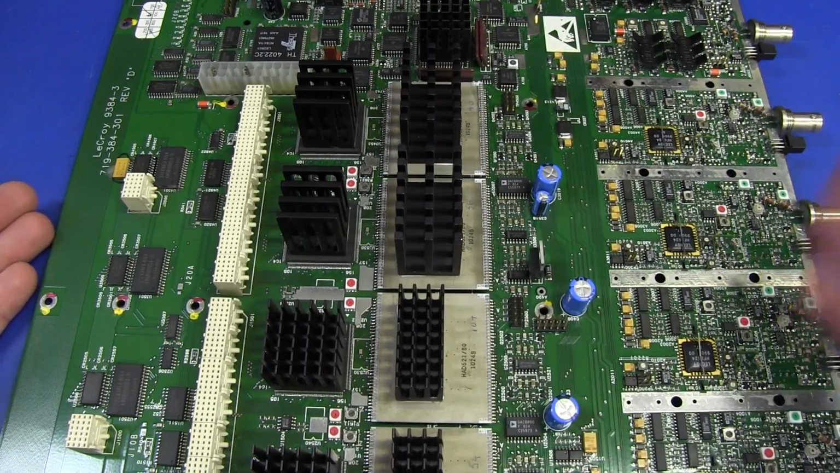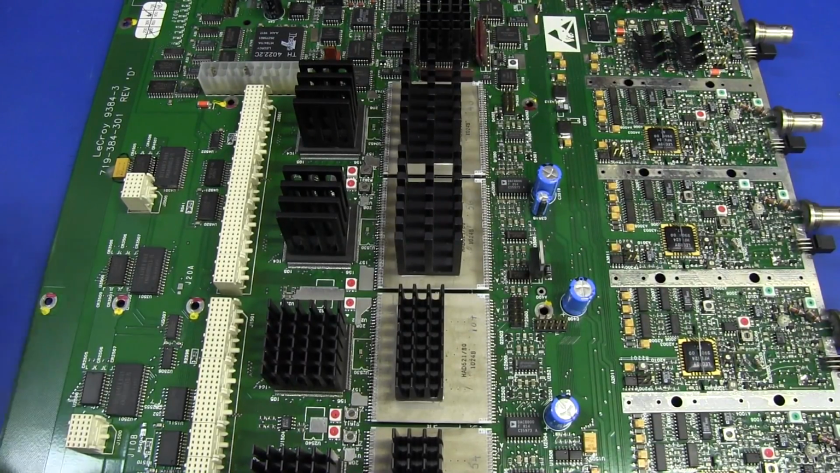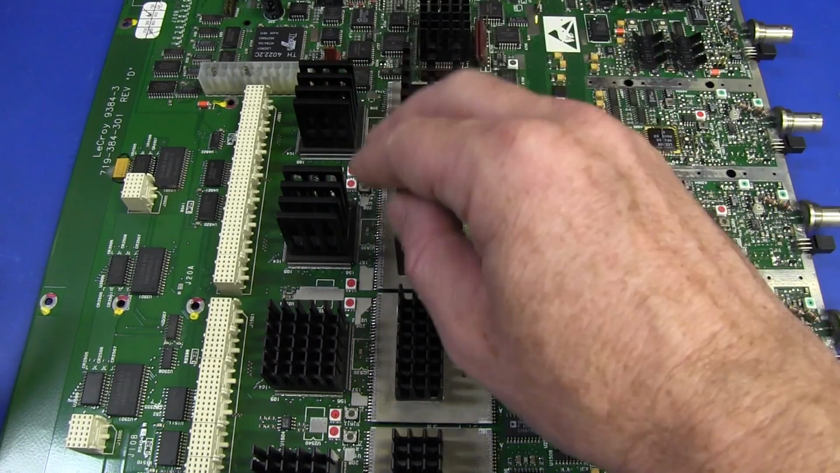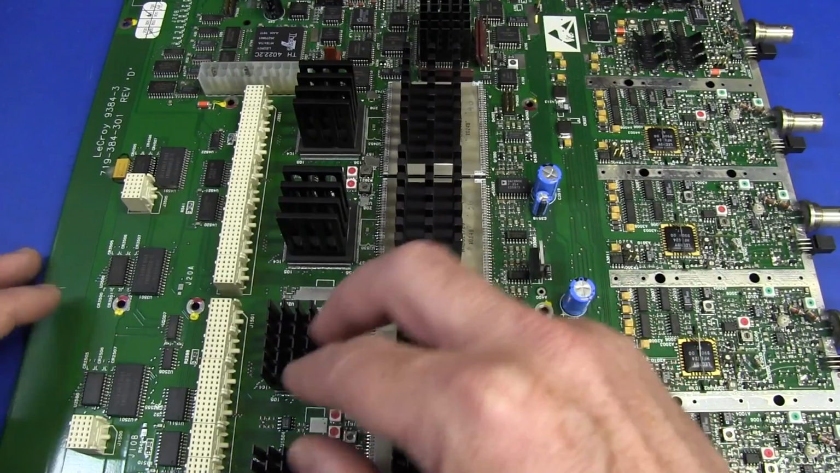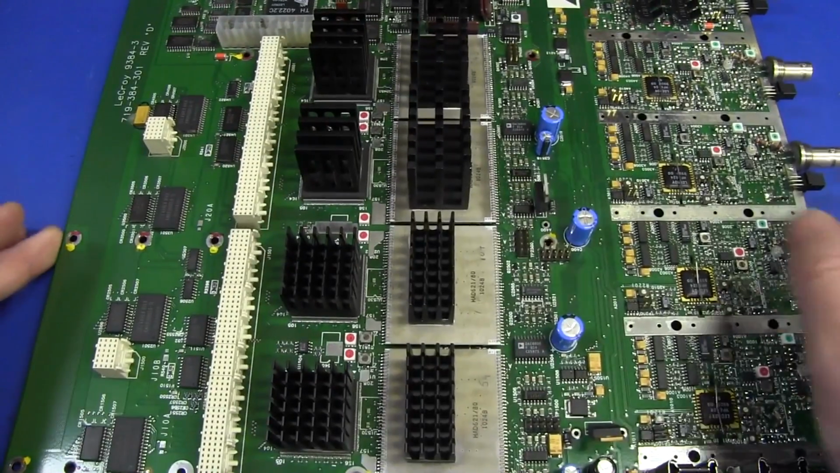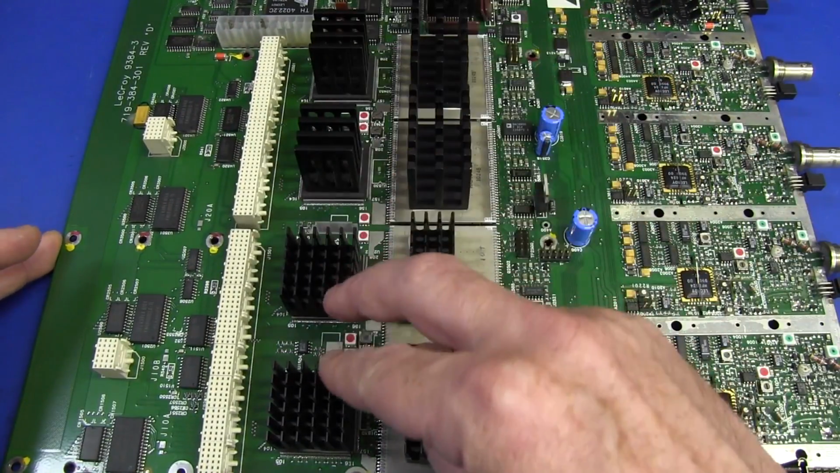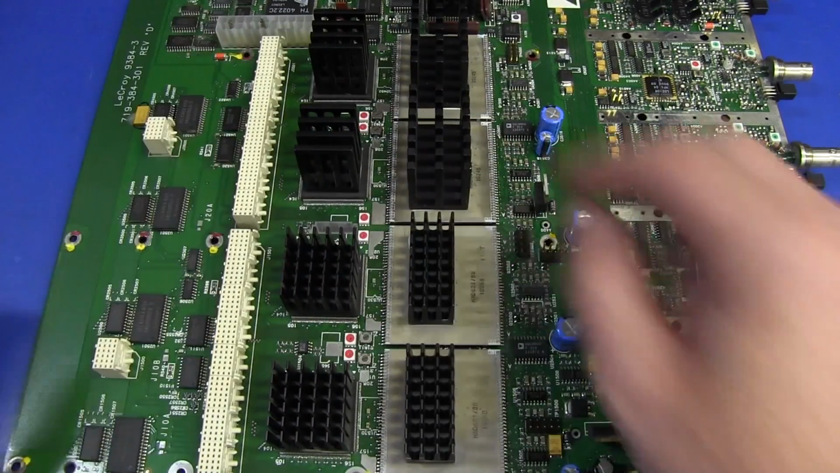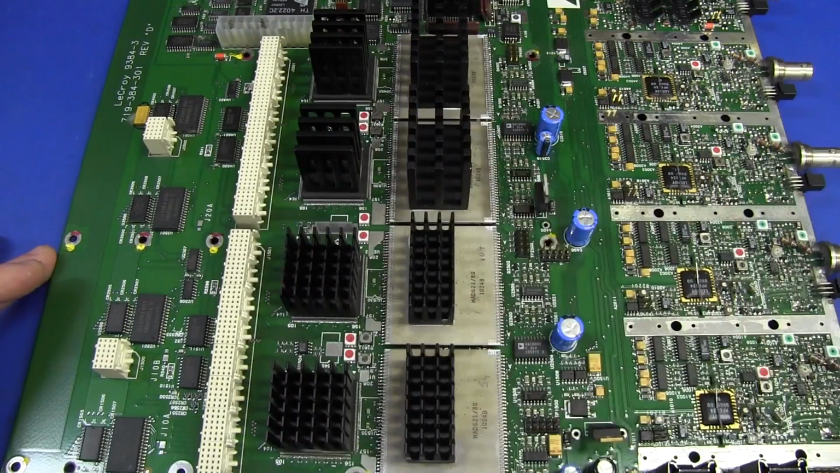But I sucked off what I believe were all of the bypass capacitors on the 3.3 volt rail, and the short was still there. Then I did some quick thermal temperature measurements of the only four devices which seem left on the 3.3 volt rail, which are these ASICs here, because I don't have the memory modules plugged in, and they were all at pretty much the same temperature.